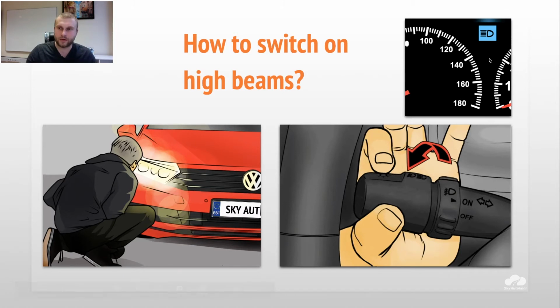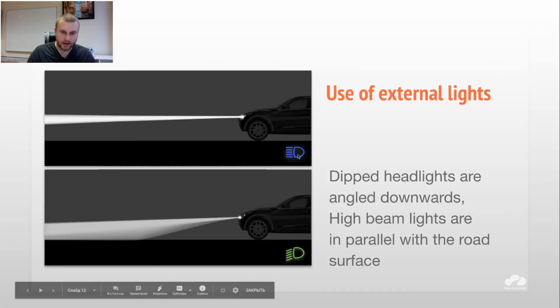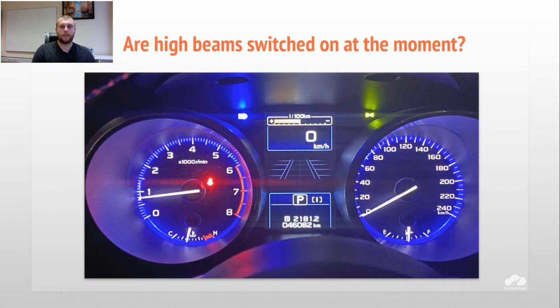So if you turn them on, you will see this blue lamp. As you already know, let's see the previous picture. Green one is for the headlights, this one is for the high beams. You always see this kind of indicators on the panel. So here you can see it's the blue one, which means high beams are working. What do you think? Are high beams switched on at the moment or not? Yes, we can see high beams here.